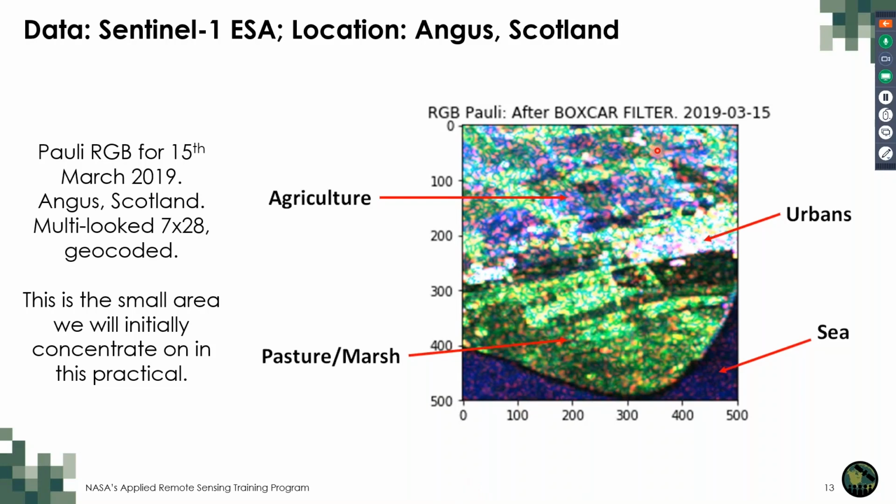And here you can see the agricultural fields are this part here. The urban area is represented here. This is actually a town more than Dundee. Is that the town on the side of Dundee? And this is pasture and marshes. And the sea area is down here.